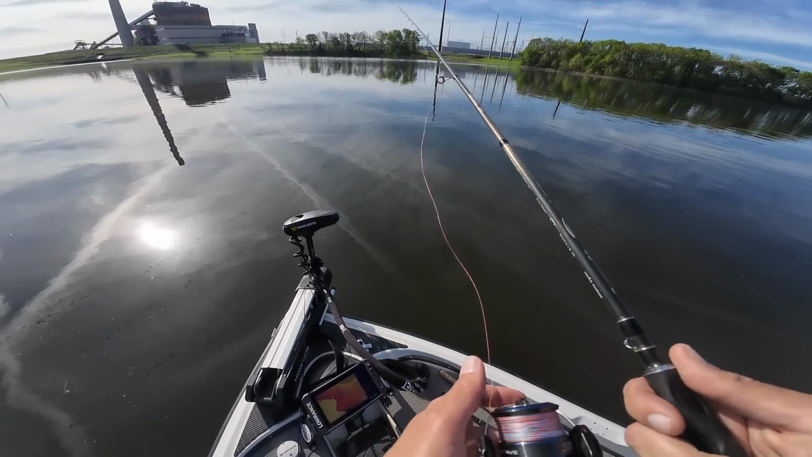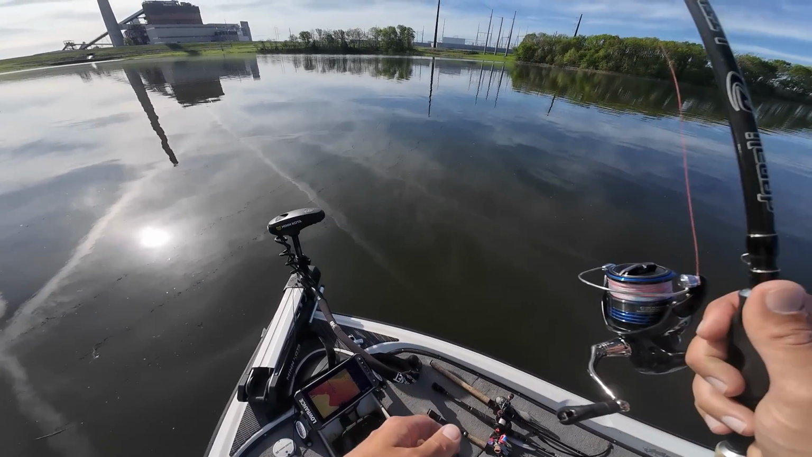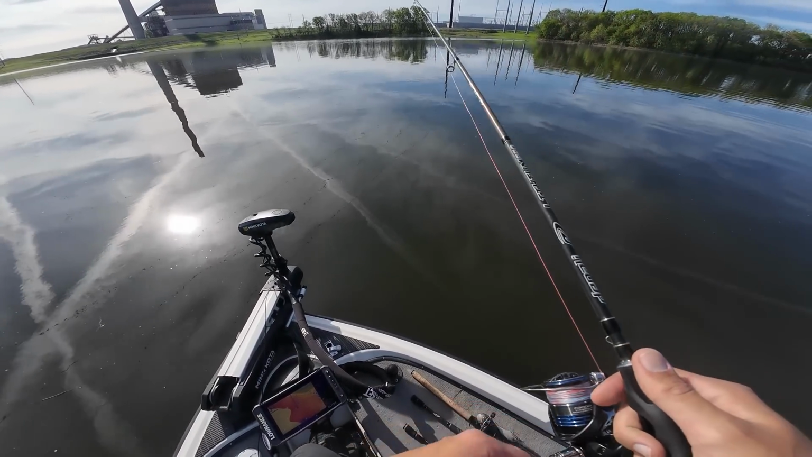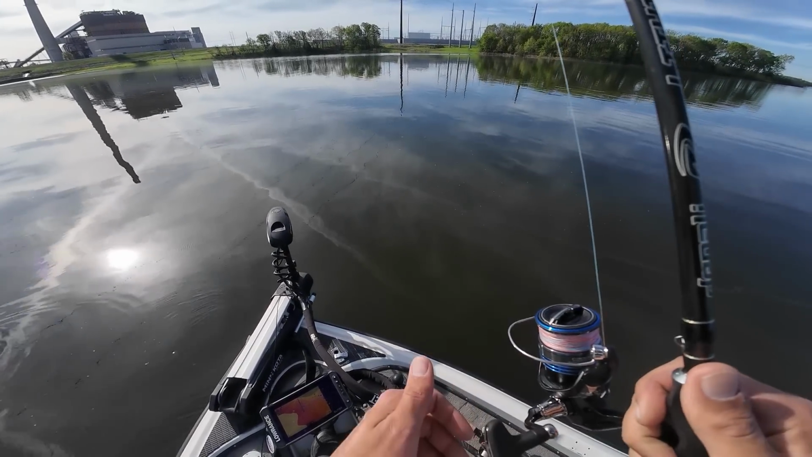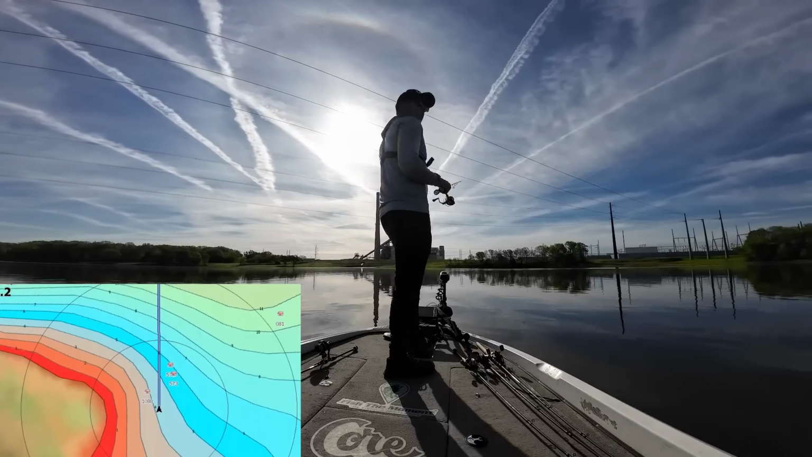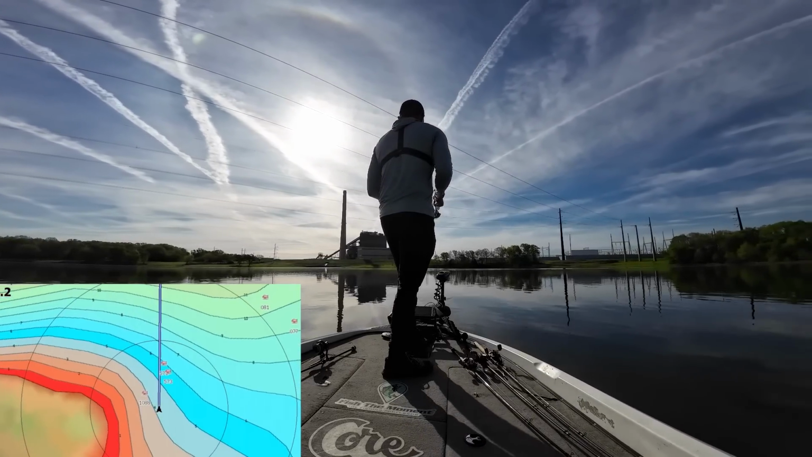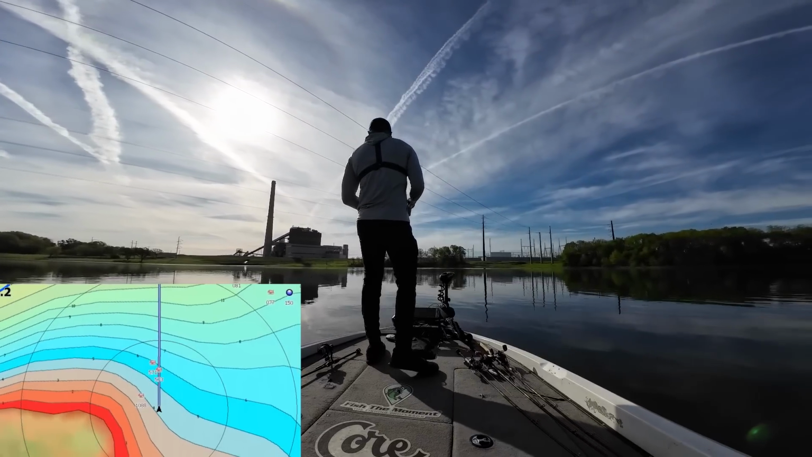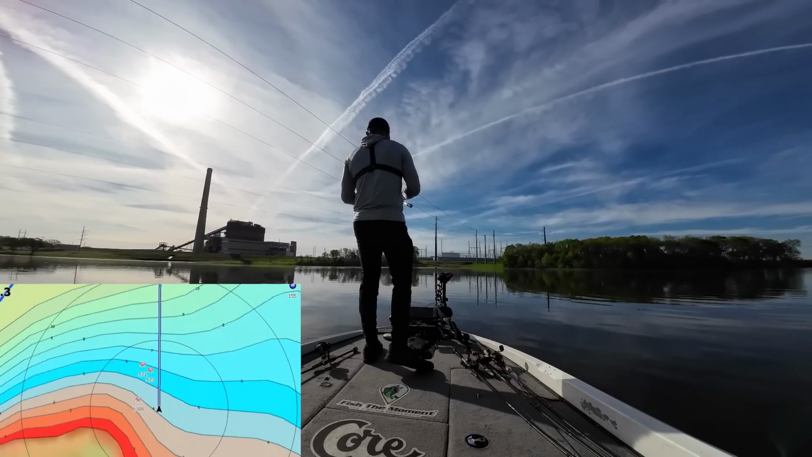Work that thing up there. And I like to show you guys when I don't catch them too, because I don't pull up on every single spot and catch them first cast. It's just not how that works. Sometimes these groups are just not as good as what I think they are, or you can see a few fish there, but they're just not super on it, super aggressive, and that's perfectly fine. That's normal. So let's move to the next spot real quick. I kind of worked that worm up that slope, threw a crankbait at them, didn't want to bite.